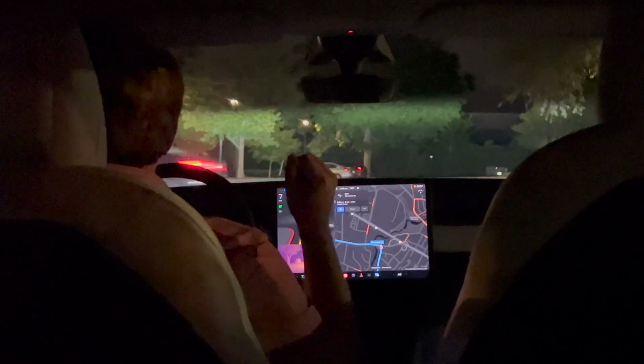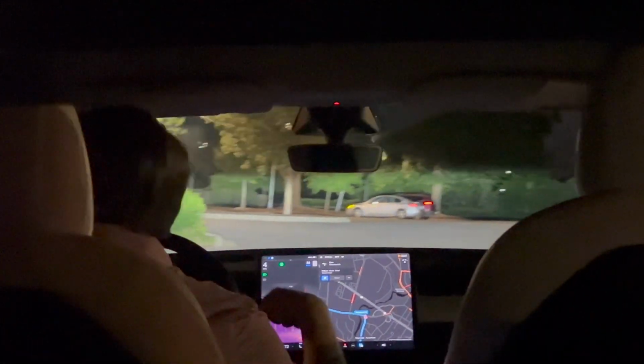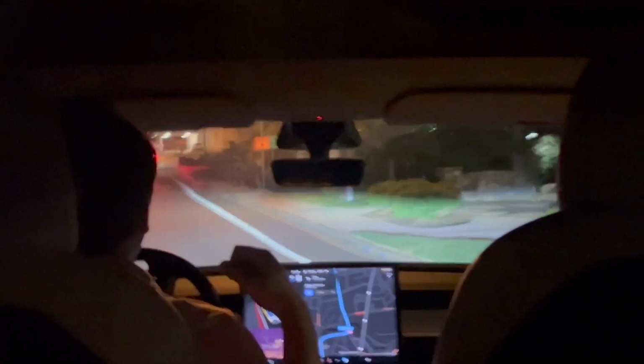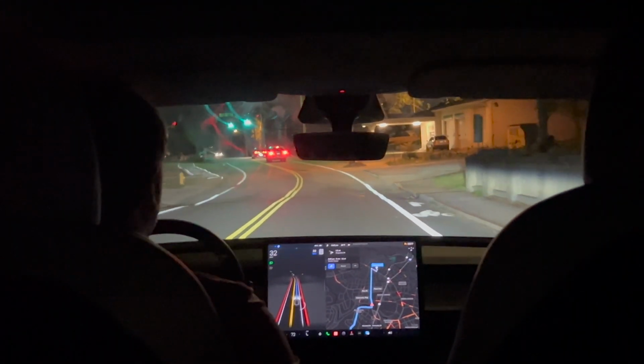Okay, so here we're at a stop sign. It is kind of blind to the left, but it's gonna creep forward and go. Okay, not bad at all. Great blind left turn. So not bad at all.